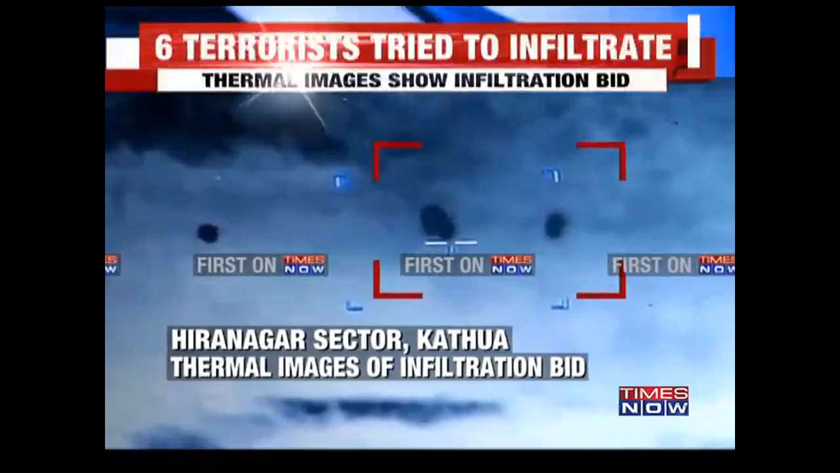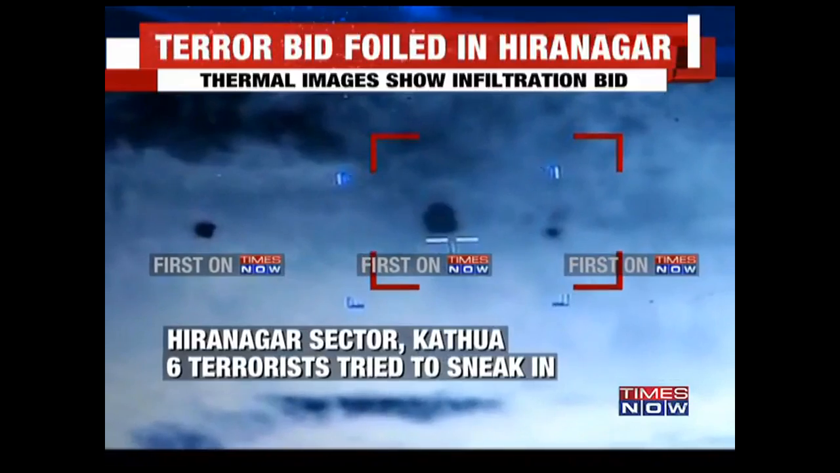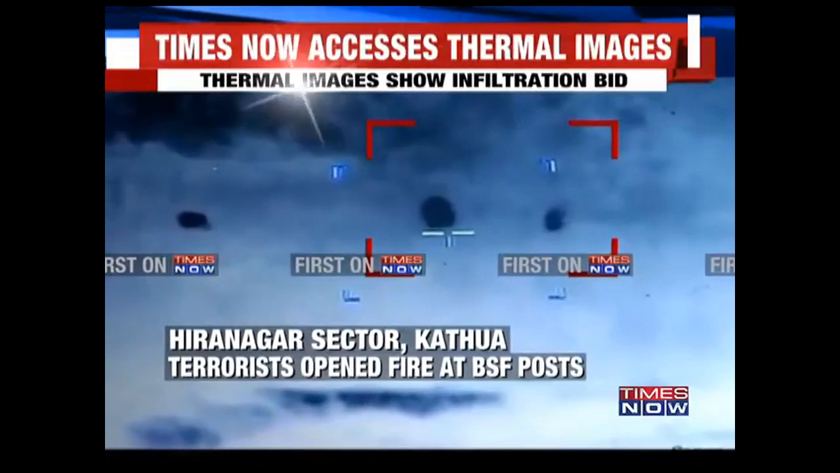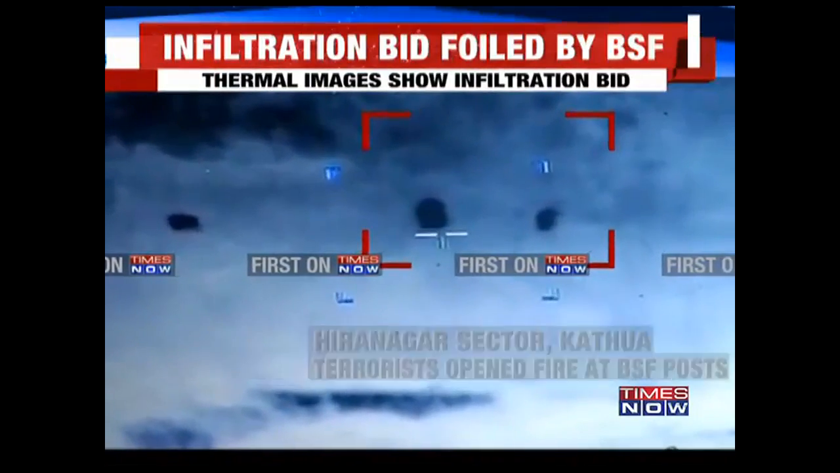The illuminating bomb is basically a device which they fire to illuminate the sky so that they can find the exact location of the terrorists who were trying to sneak in. At that point of time, they found that the other 5 terrorists were able to drag the injured terrorist and flee back to the Pakistan side. And they moved towards the Pakistani Rangers post.